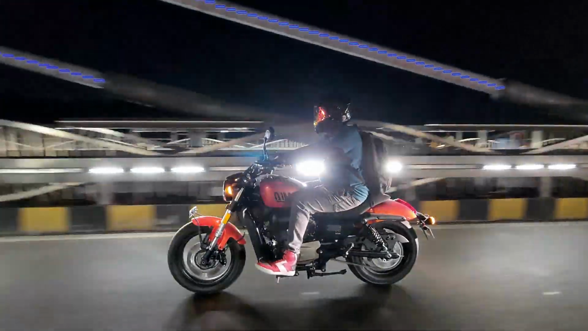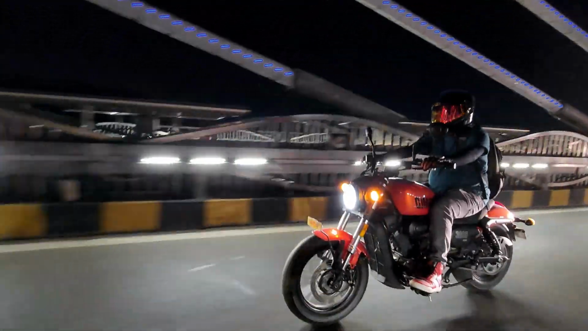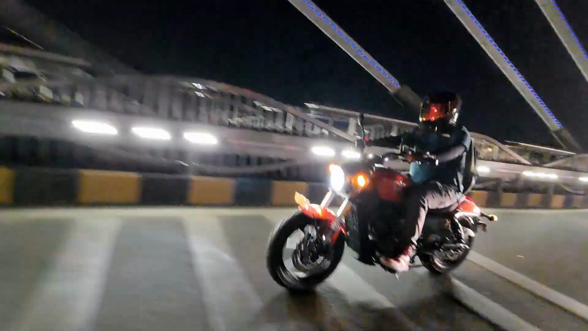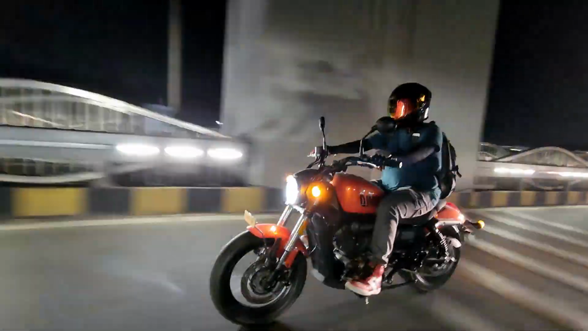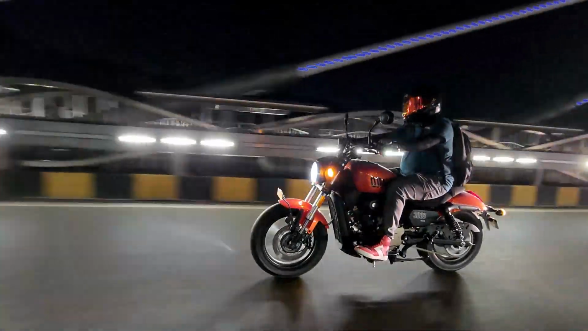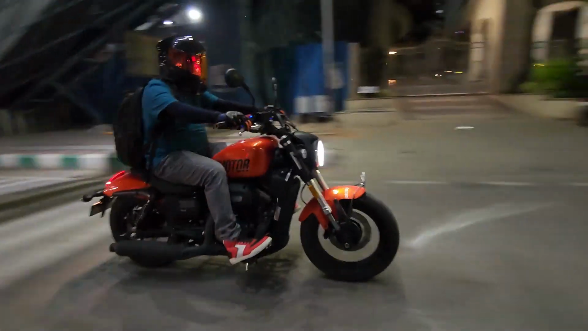Ground clearance is 160 mm. I think that is almost the same. The Keyway is 2 mm shorter, so the QJ has better ground clearance at 160 mm, and the Keyway has 158 mm. Tank capacity is 15 liters for the Keyway and 13.5 liters for the QJ. That's interesting as well. So there are so many differences when you look closely.